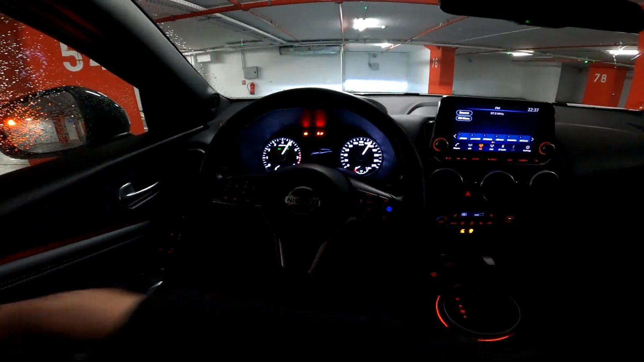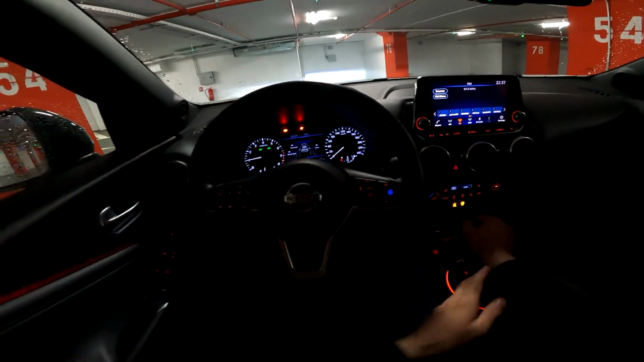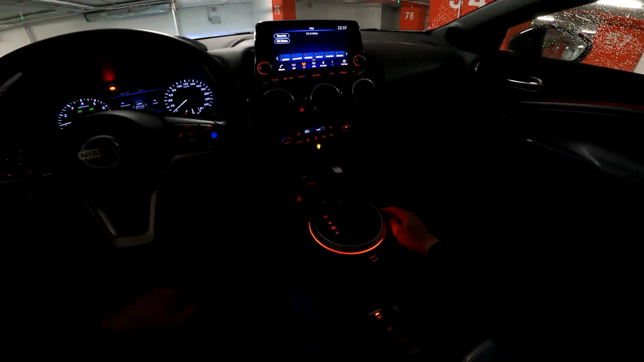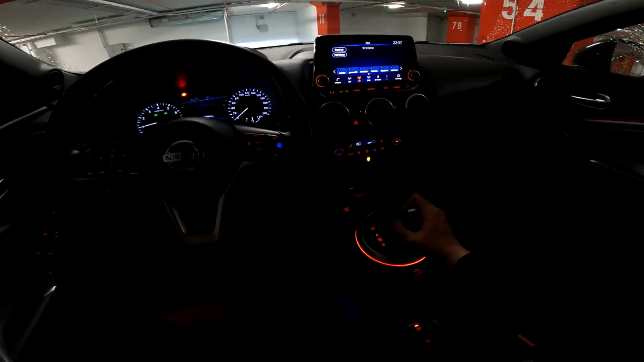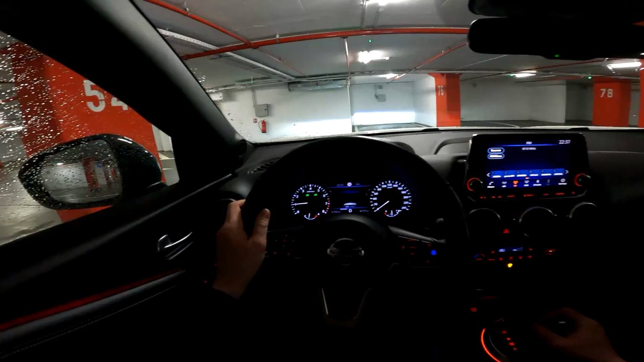Okay, there we go. You start the car by pressing this start engine button and it comes to life. We do have the dual clutch 7-speed automatic transmission. Let's put it to drive and start our drive.